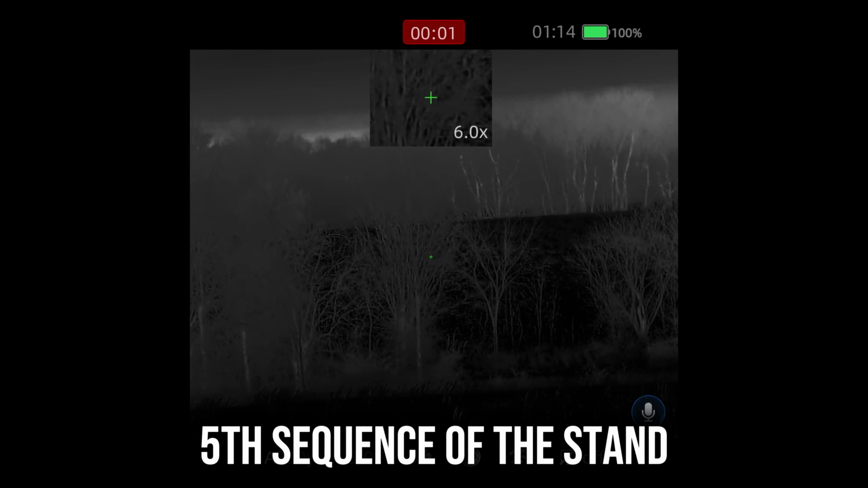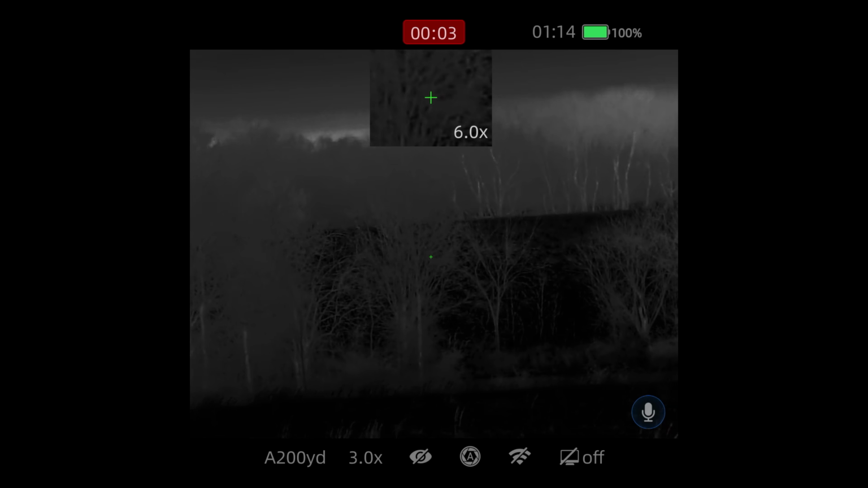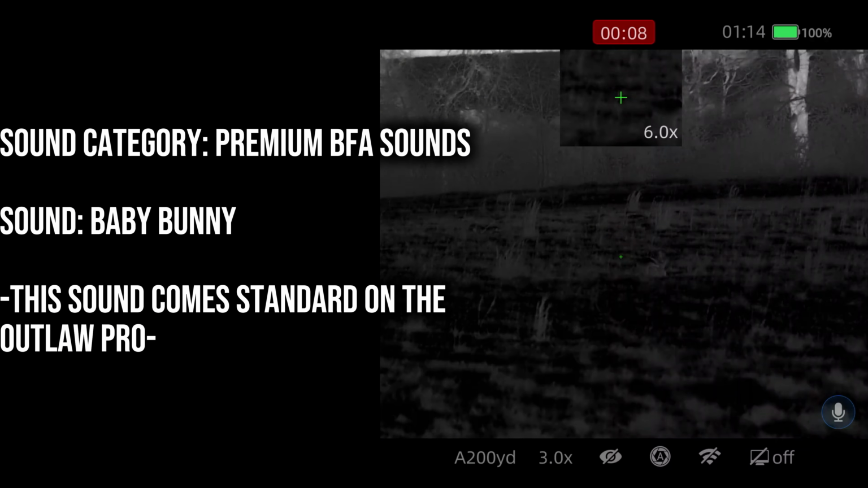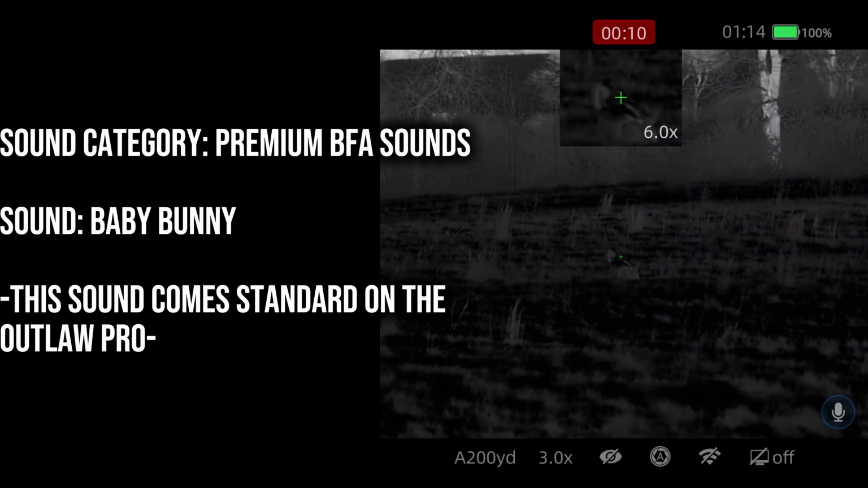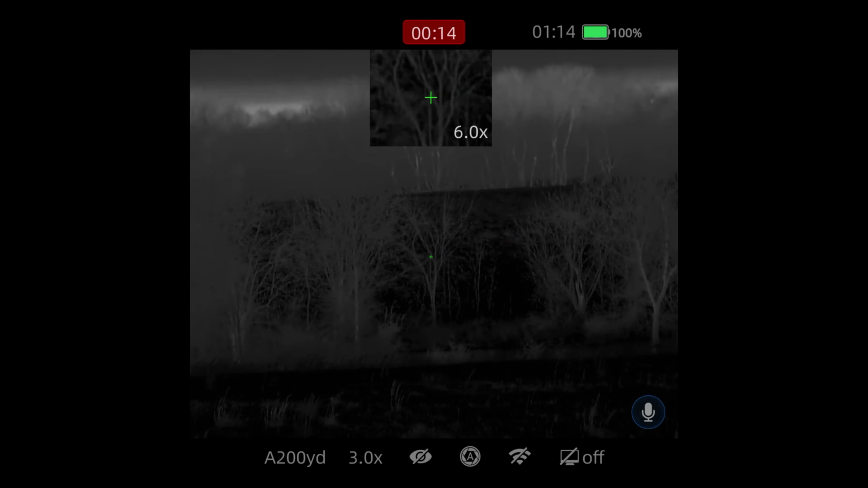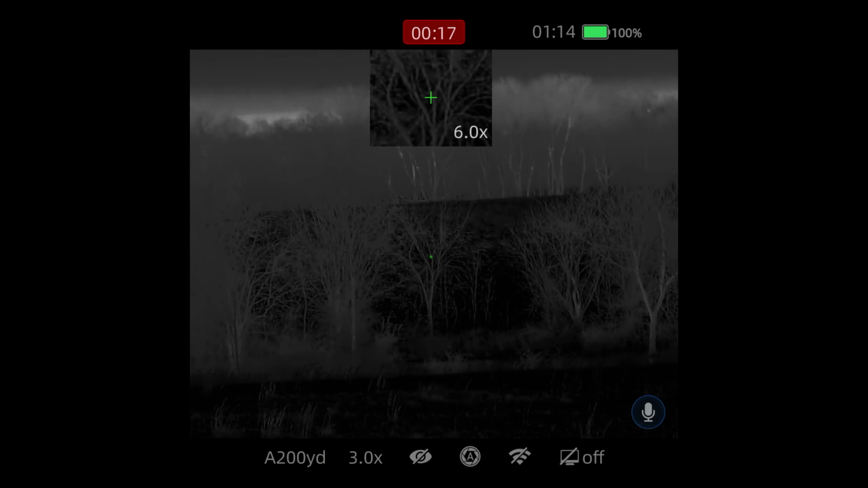Kind of a little last ditch effort, guys. We're gonna run some BFAs. Baby Bunny, got the old decoy spinning. Don't know if it's gonna coax them in, but just kind of a last ditch effort at this spot. Watch, 3 of them just come running in. That'd be awesome.